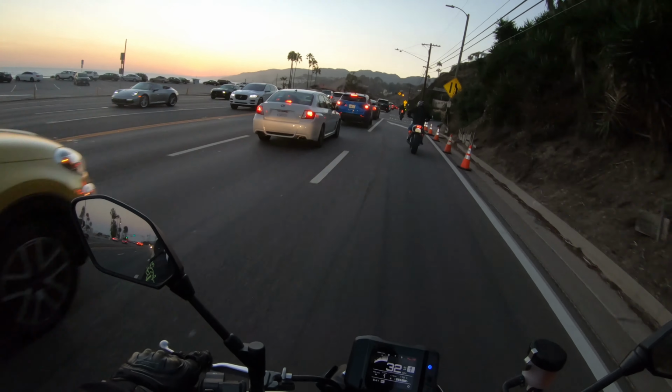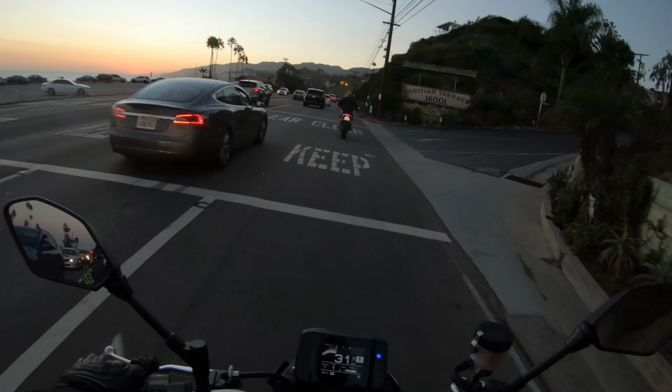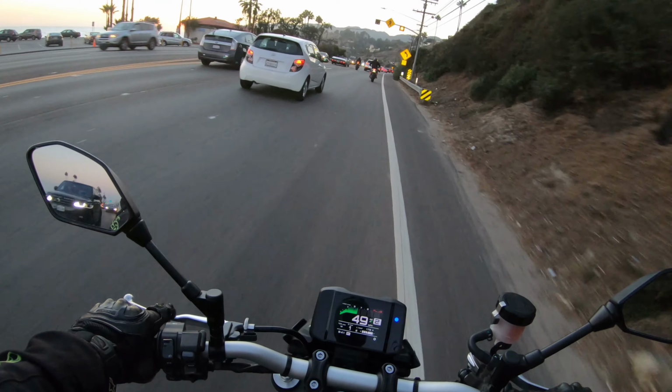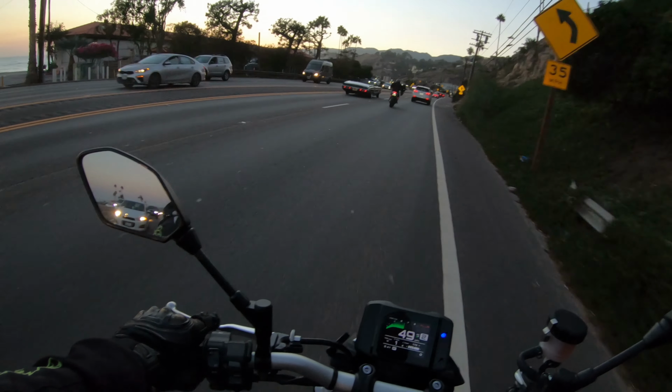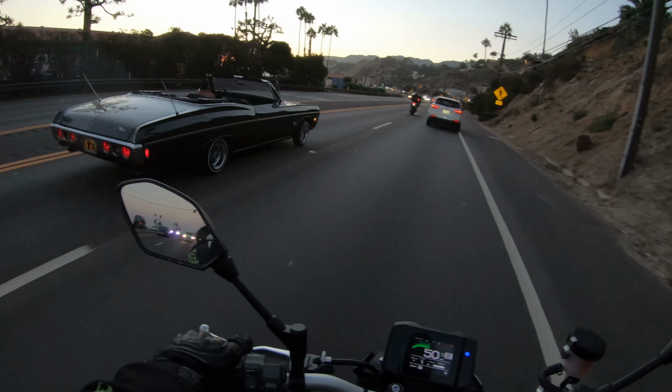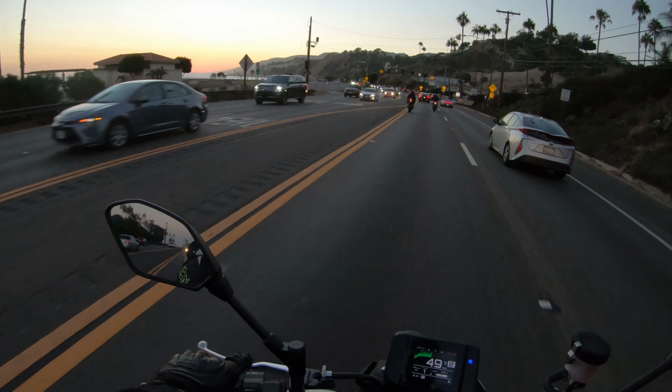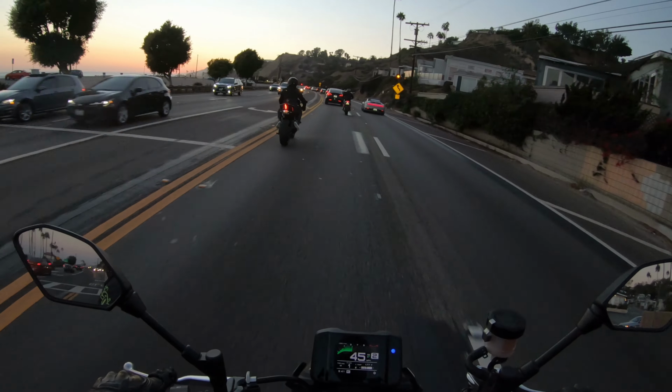But hopping on the bike is always, for me, a little bit meditative, a nice way to just get out of that daily grind and get my head straight. Again, that's part of the reason that I ride. It's a mental health thing.